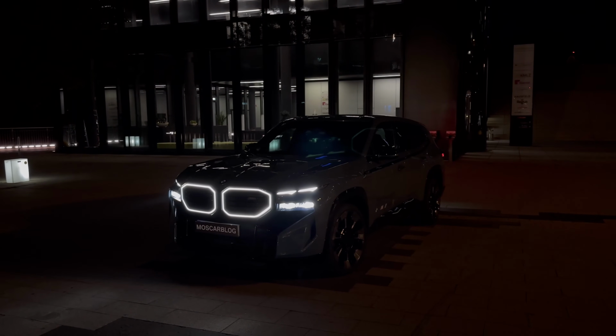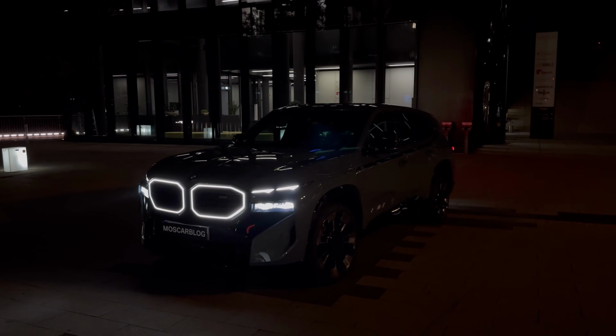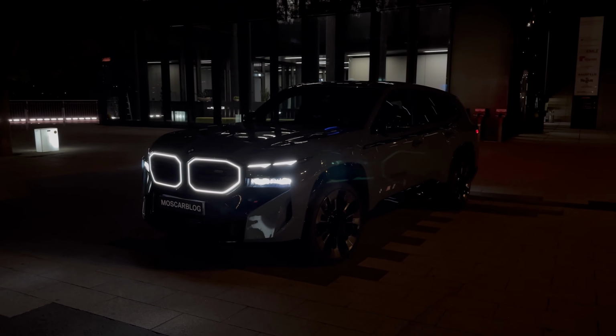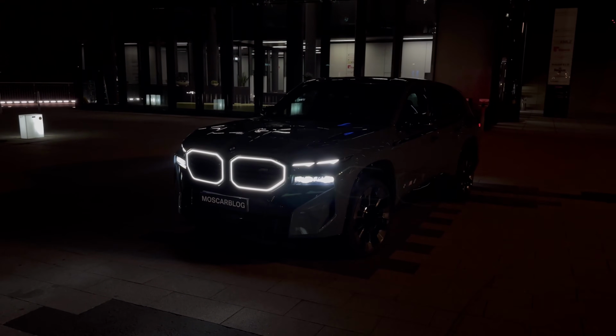So hello people, this is Moscarblog and we are currently in front of the BMW XM to take it on for a night drive. Just check out this amazing illuminated grille. So join me on the inside of this massive SUV and let's start driving it.